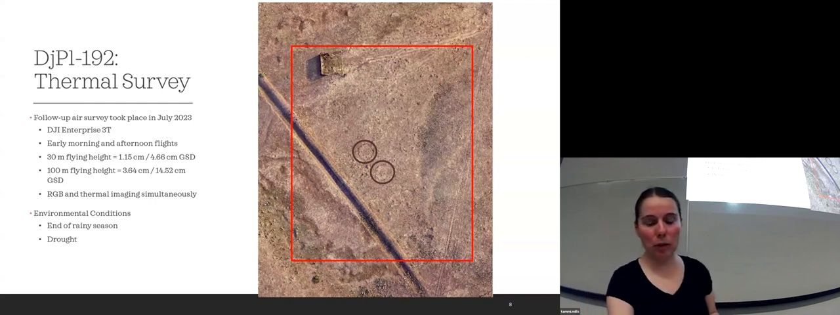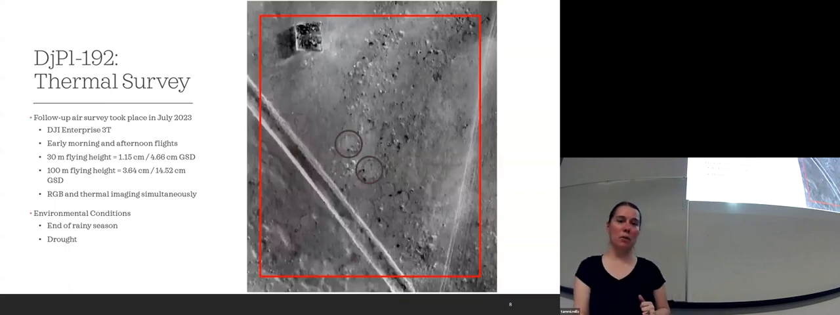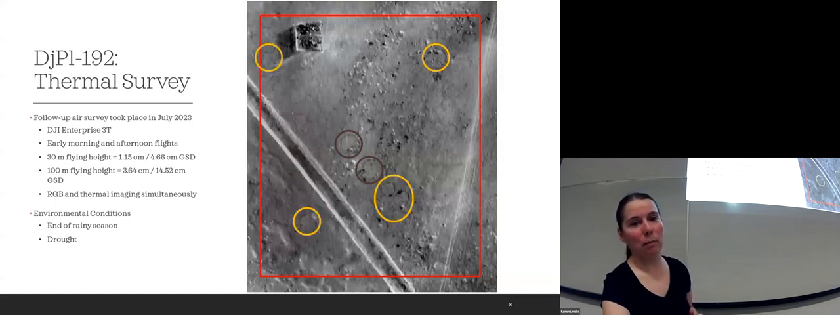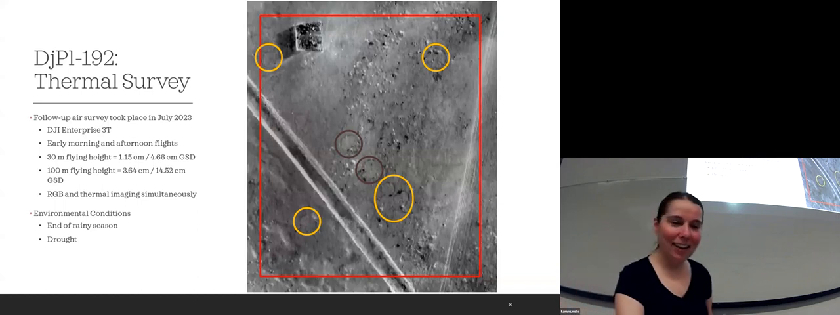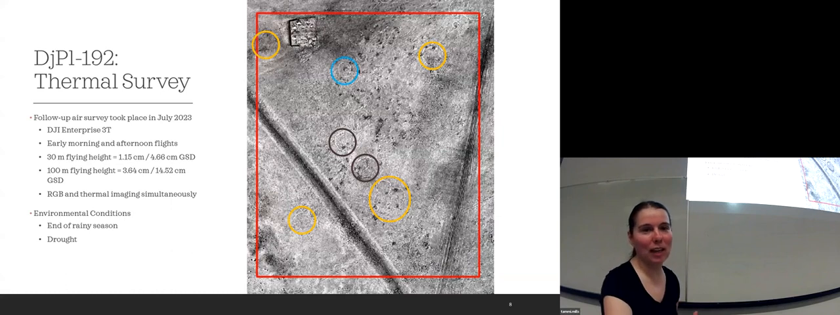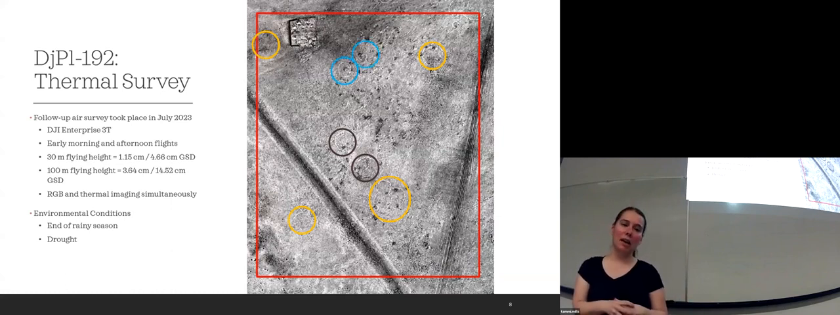When we move to the morning, those are the ones that we saw on the ortho, but then we start seeing more come up. What's interesting, and this is why we need to fly at multiple times during the day, is that in the afternoon, a few more showed up.